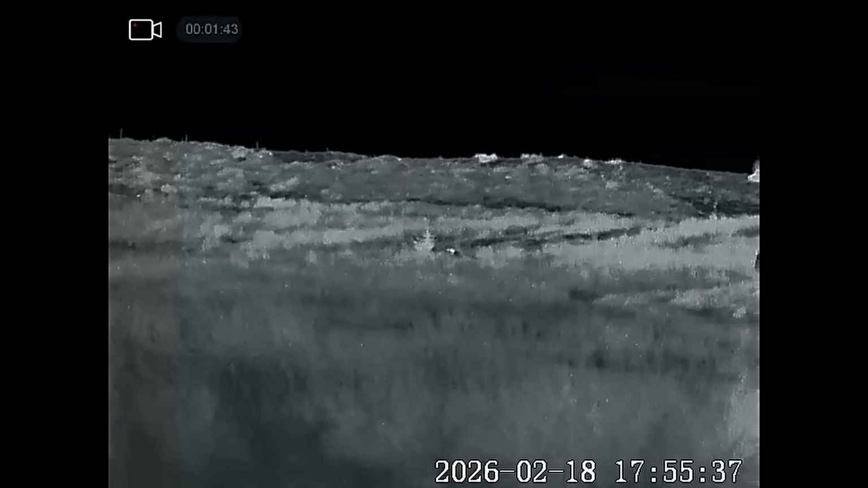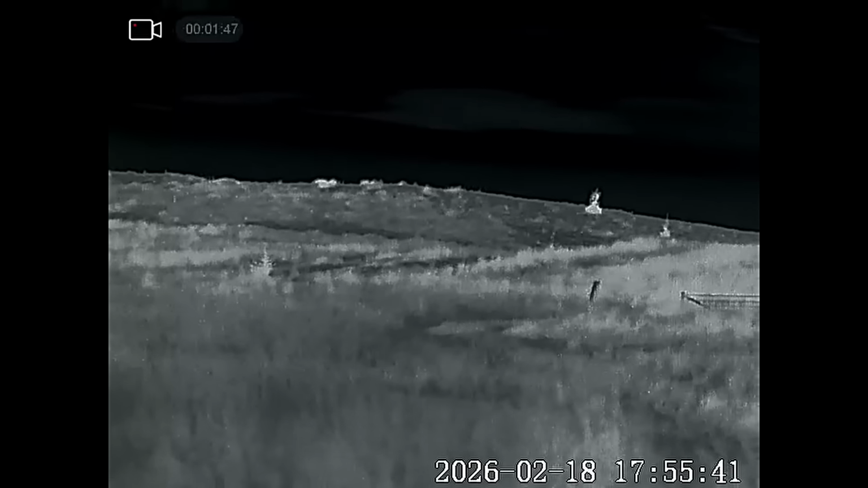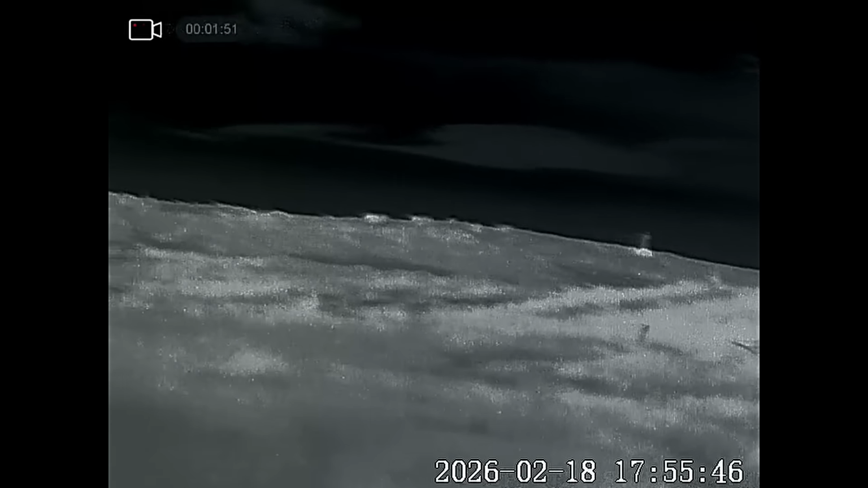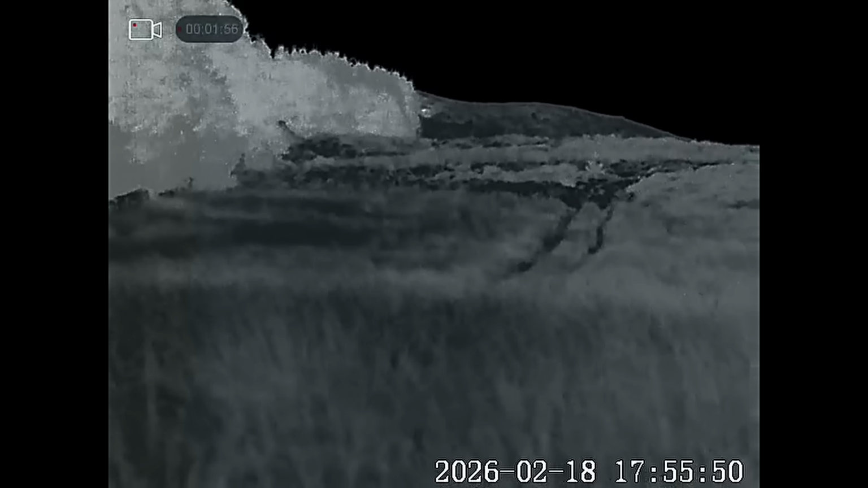Right, there's the owl away. It'll be finding its new perch. It normally makes its way along there and then, yeah, it's perched up there. Has a listen around, then moves on to the next one and carries on across the fell.